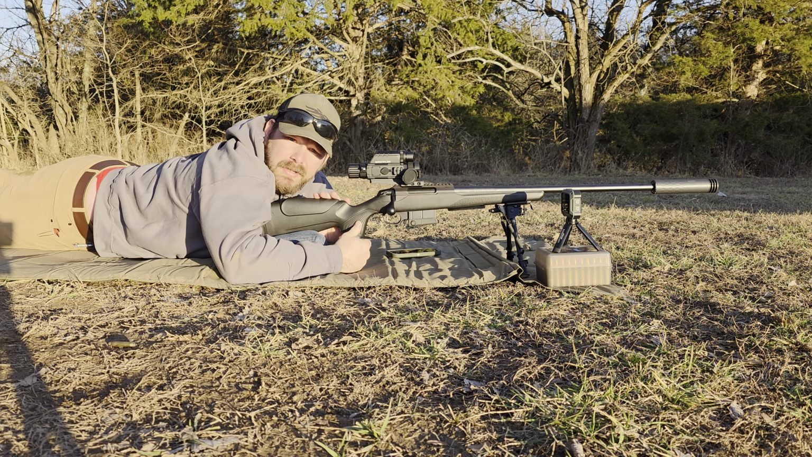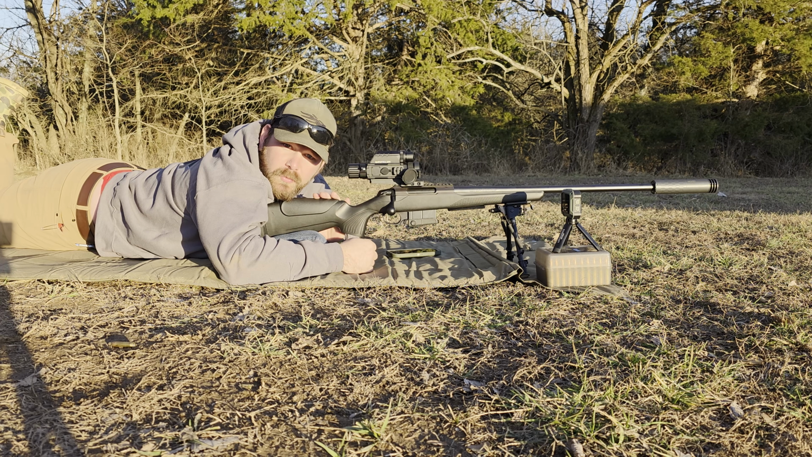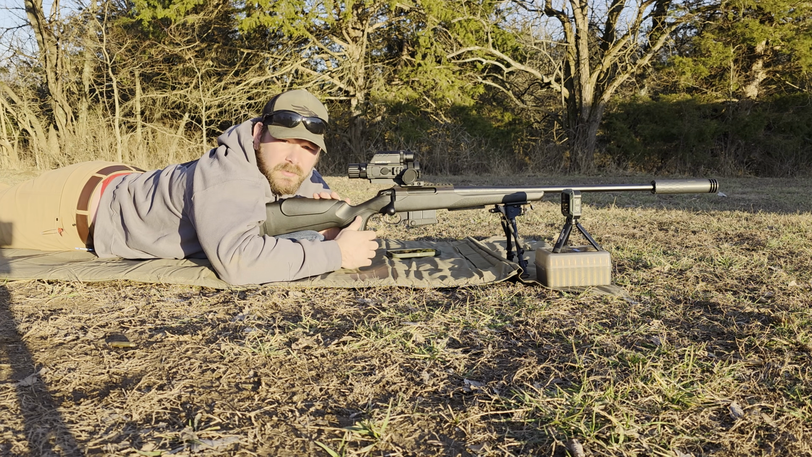All right, guys, we were hitting a little bit low in the thermal. We made some adjustments, and we're going to shoot it again and see where it hits now.